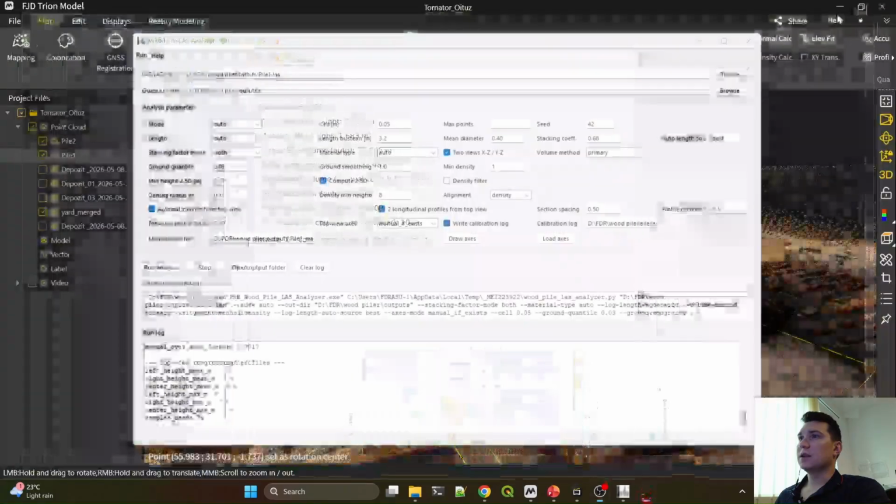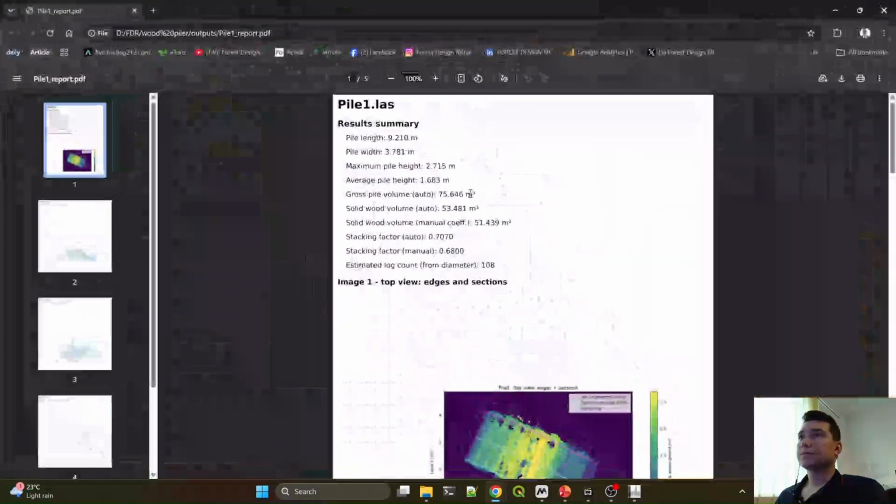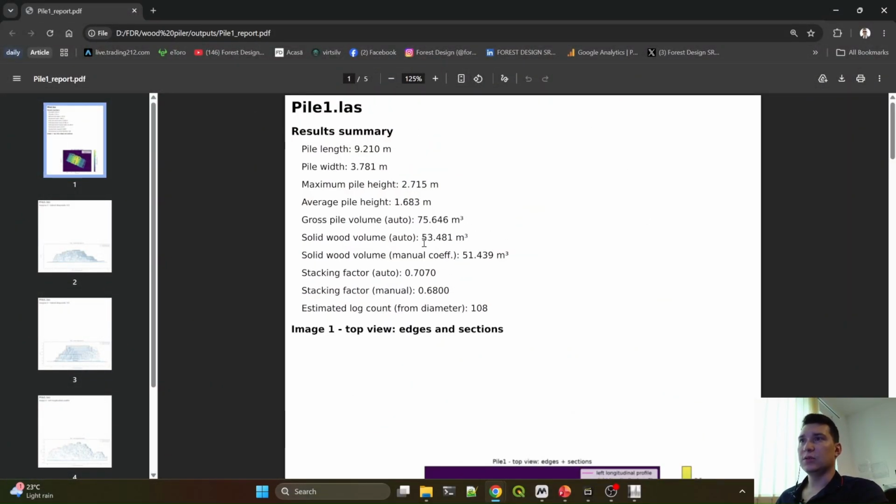Regarding the results, we have the PDF file which compiles all of the data that we need regarding those wood piles. We have the summary with the pile length of 9 meters, the pile width of 3.79, the maximum pile height 2.7, average pile height 1.6, and the important part, the gross pile volume, which also includes the empty gaps, of 75 cubic meters.